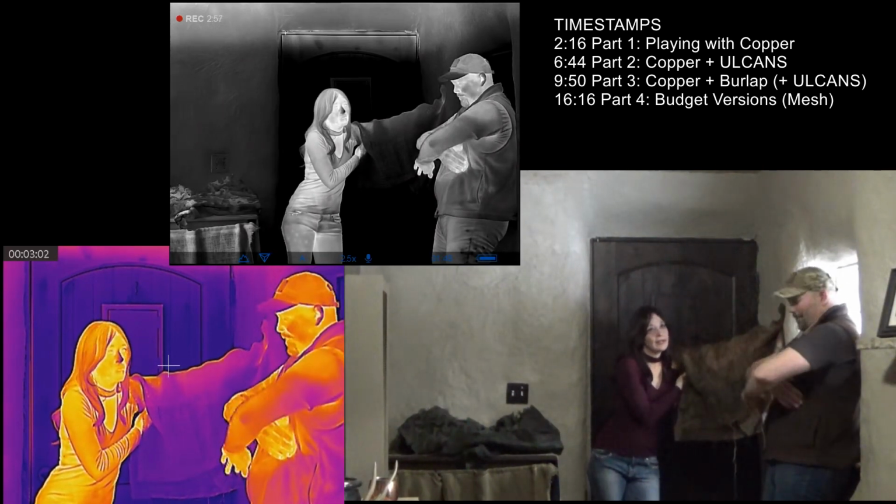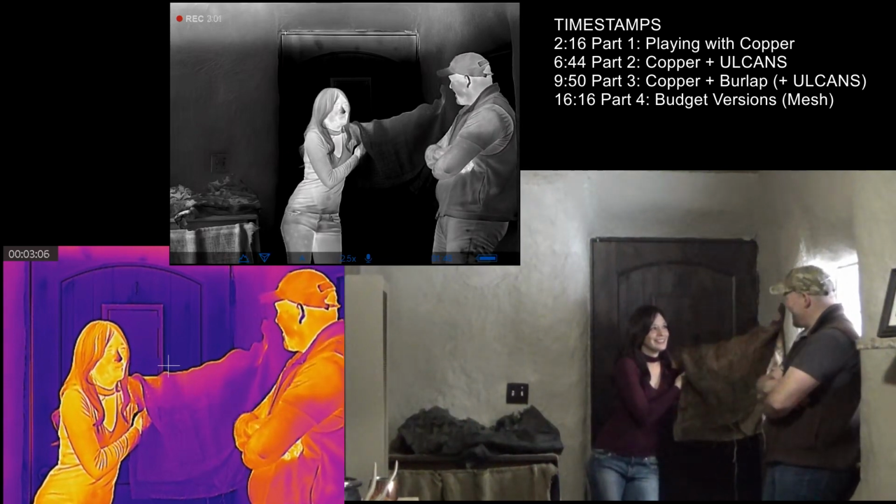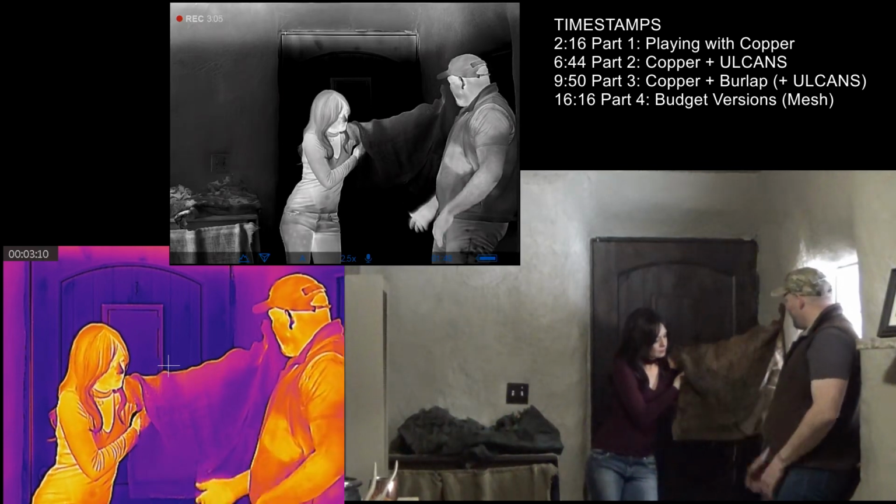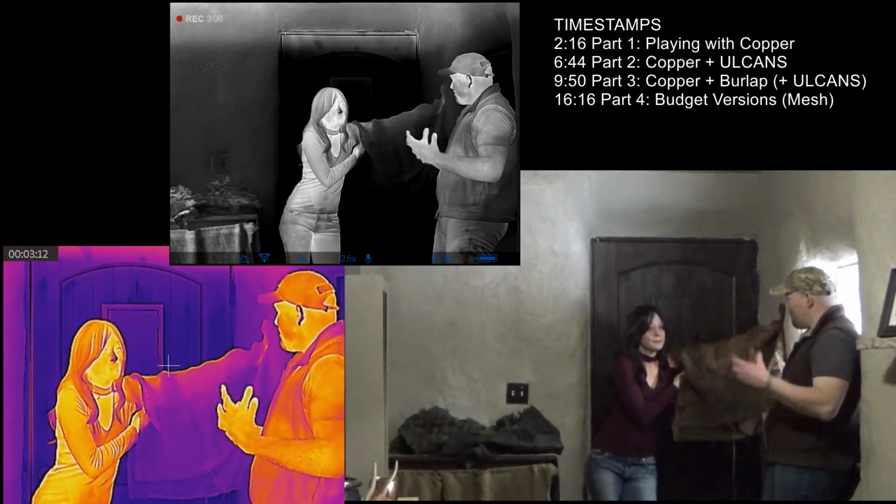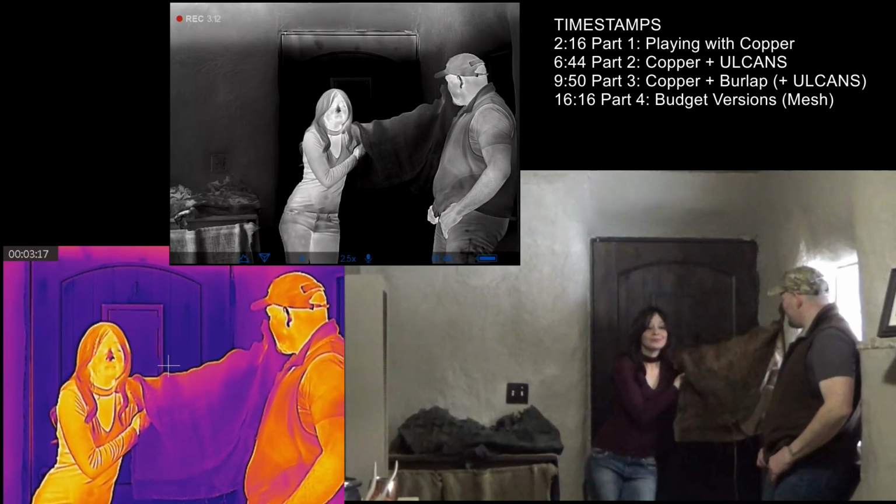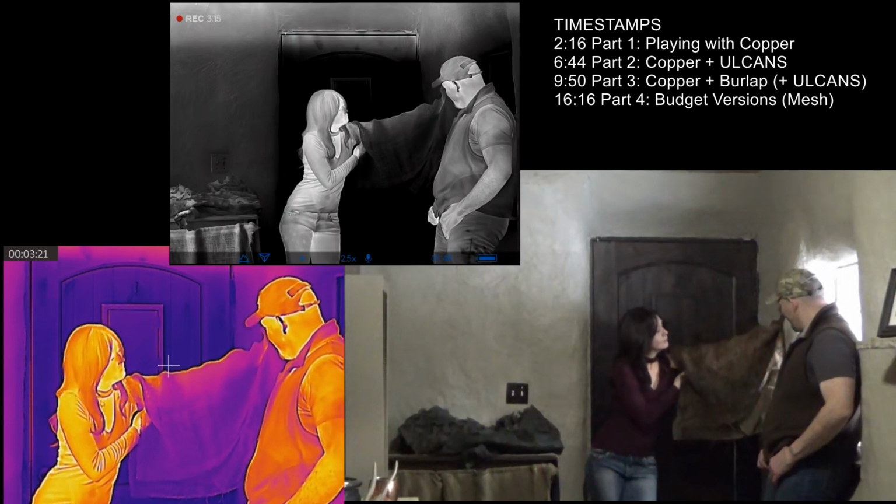Unlike copper mesh. With a copper mesh ghillie suit, you're looking like some weird alien. Not blending in. So that's the idea behind the burlap over the top, is it can be used as a visual camouflage as well. And you just want to see if copper underneath will be a thermal camouflage on top of it.